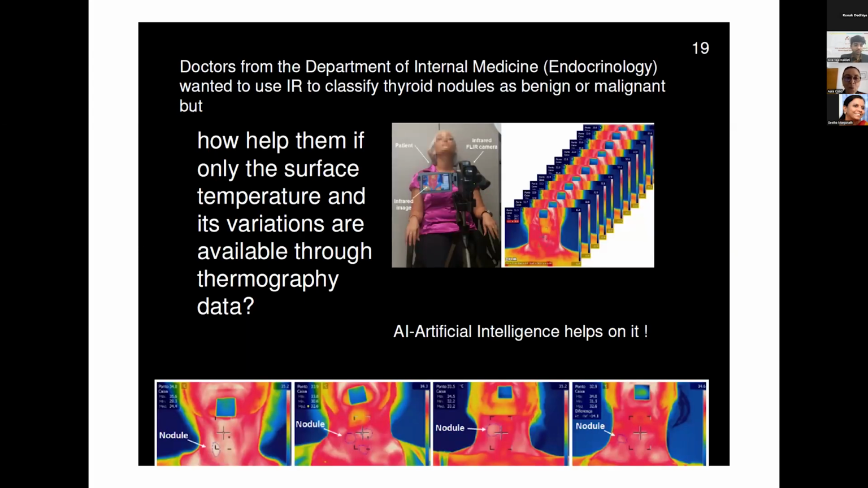And so this is the importance of sometimes doing a variation in the temperature, or sometimes a refrigeration, a cooling of an area, and trying to see the behavior of the same part of the body in relation to this cooling.